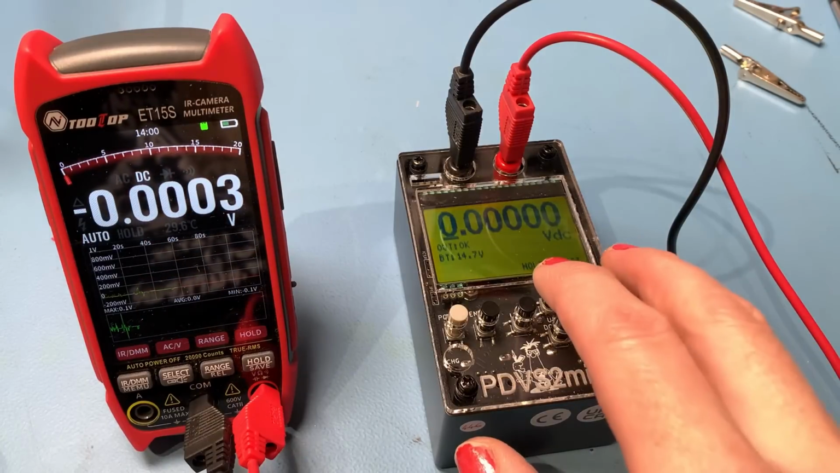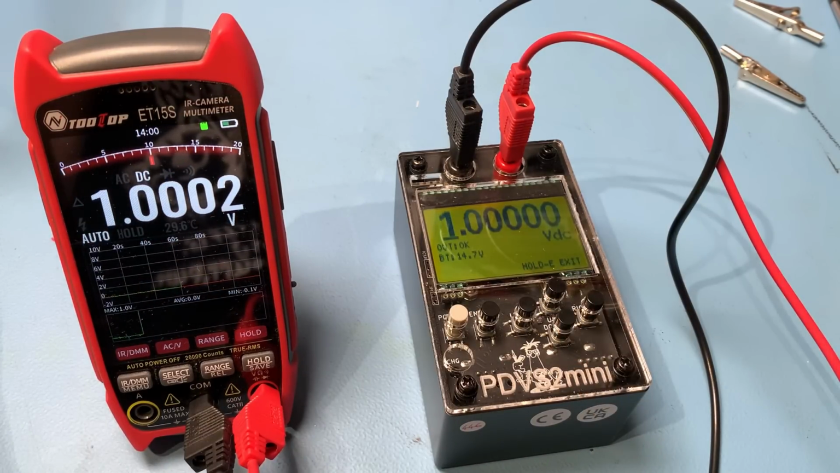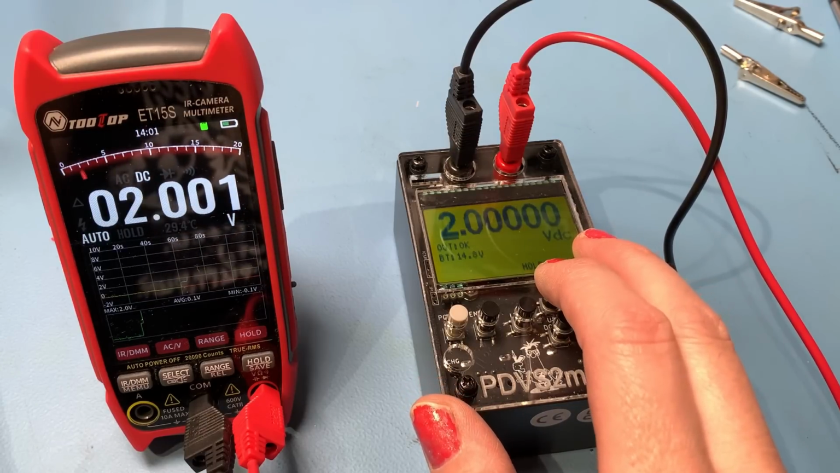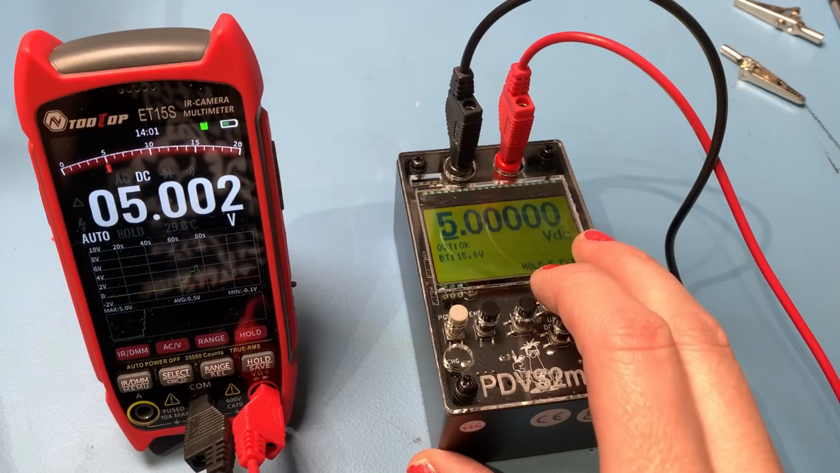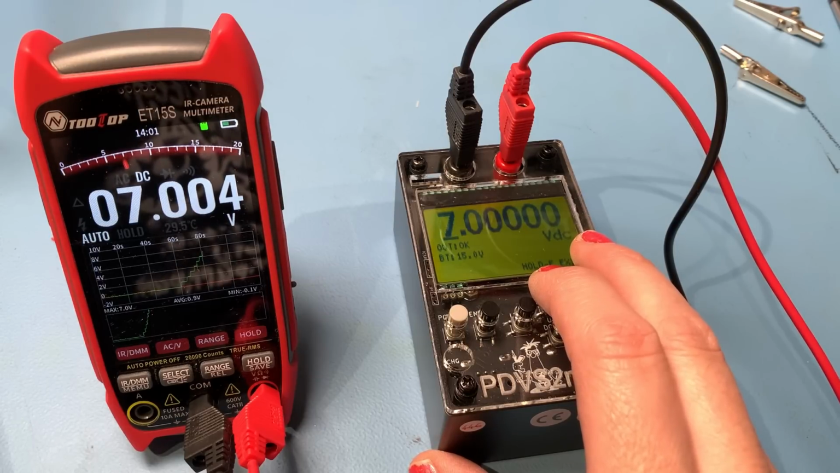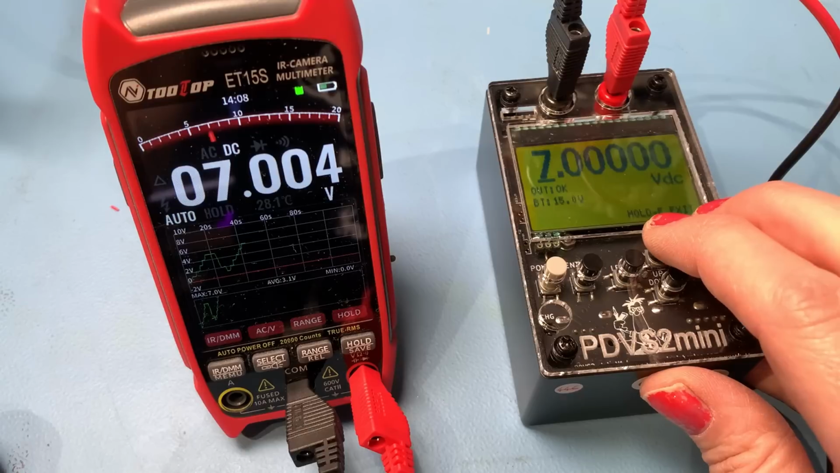Let's do a quick test anyway, just to see how it picks up on these voltages. So yeah, okay, good. 2 volts, pretty good on voltage. It's fairly quick to react. So one thing I will note, it's quicker on some functions than on others.